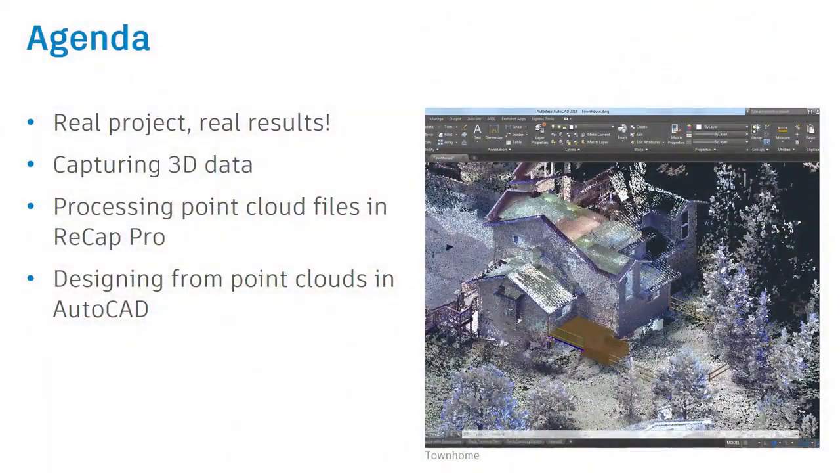So what we're going to cover today is, and we don't have a lot of time, there's a whole lot to cover. I'm just going a little bit into everything, but my goal here today is to take you through the process. As an AutoCAD user, I'm not a ReCap expert, I'm just an AutoCAD user that's intrigued by the technology. And I want you to see how easy it is to get through the process from scanning into ReCap, take it into AutoCAD, and do your designs.